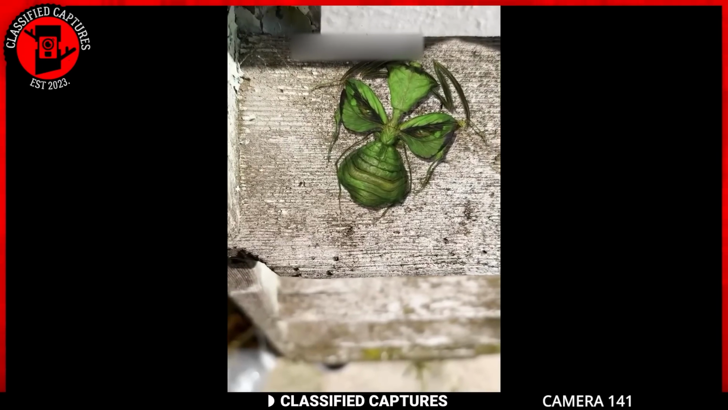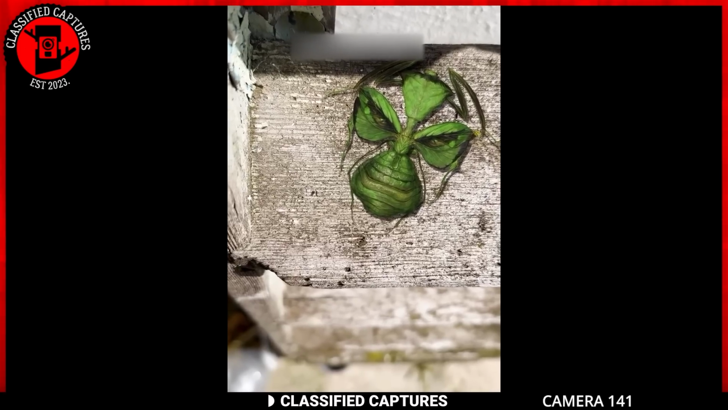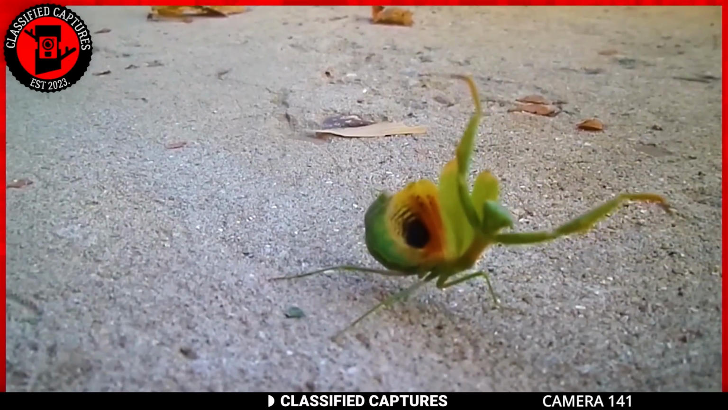Not only does the mantis employ this defense mechanism, but the males also showcase their wings to communicate with potential mates. These visual signals play a crucial role in attracting female mantises during the intricate dance of courtship.